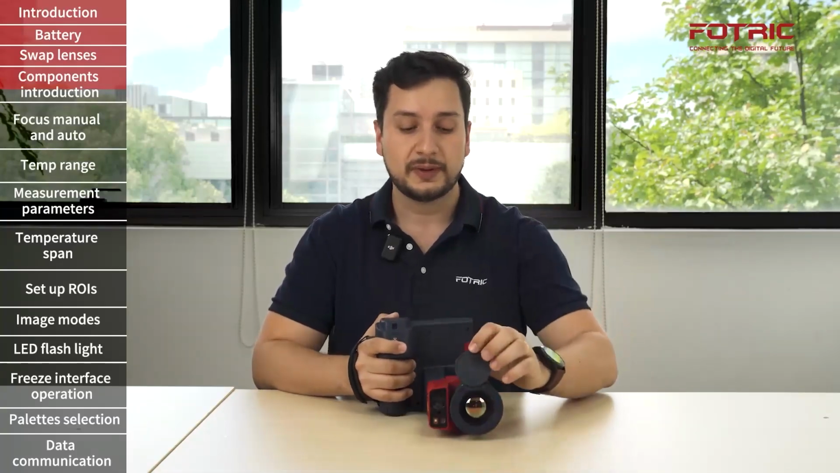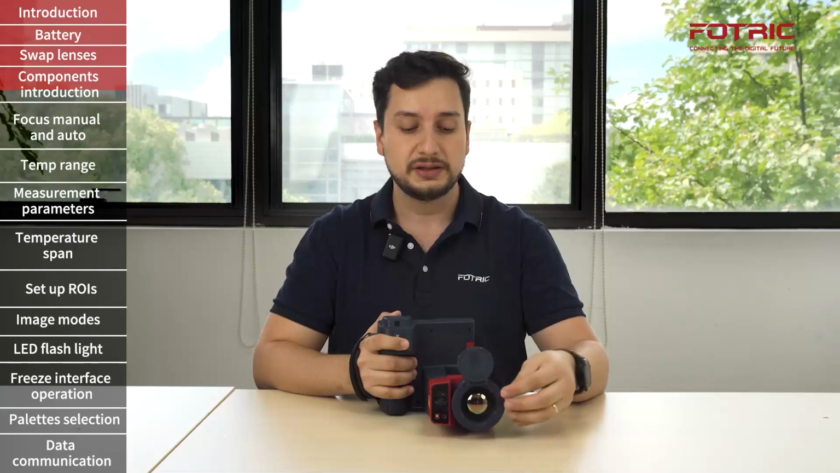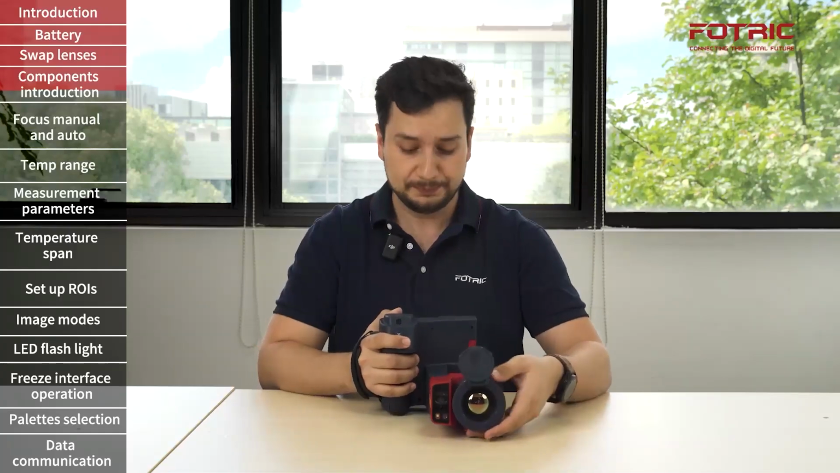Okay, so we're ready to start an inspection. The first step is to open the lens cover. These can also be adjusted to open on the side or on the bottom. And now we're going to start operating and navigating the different parts of the interface.